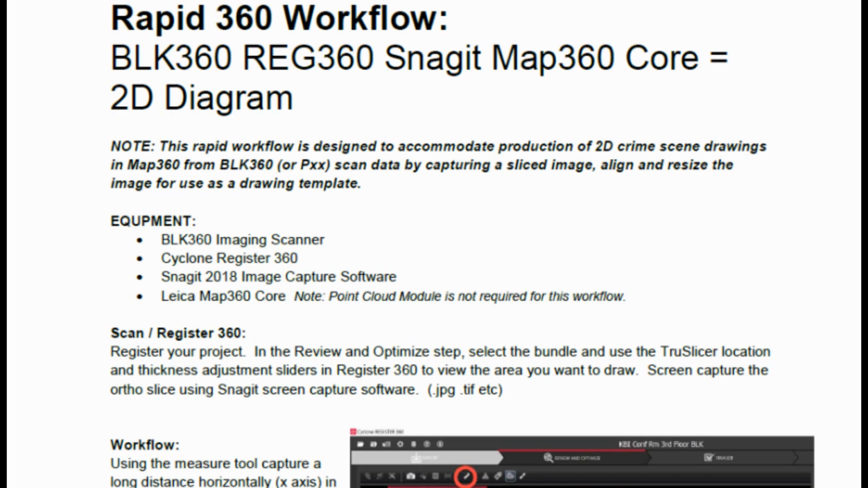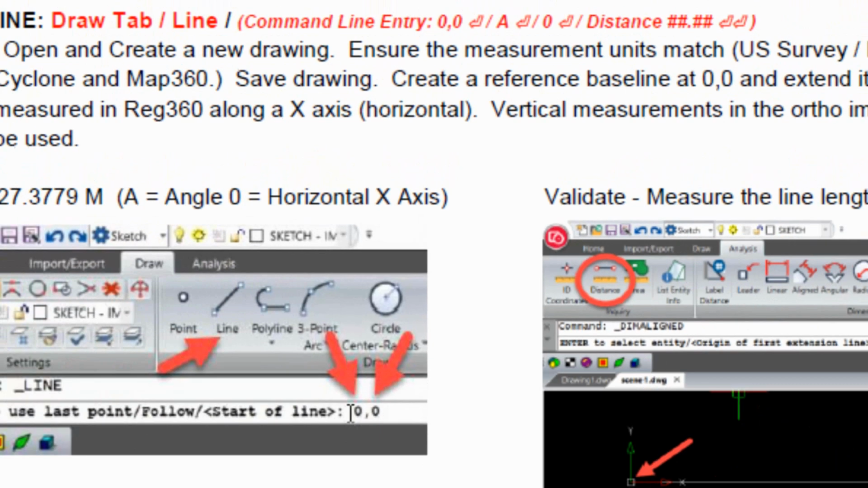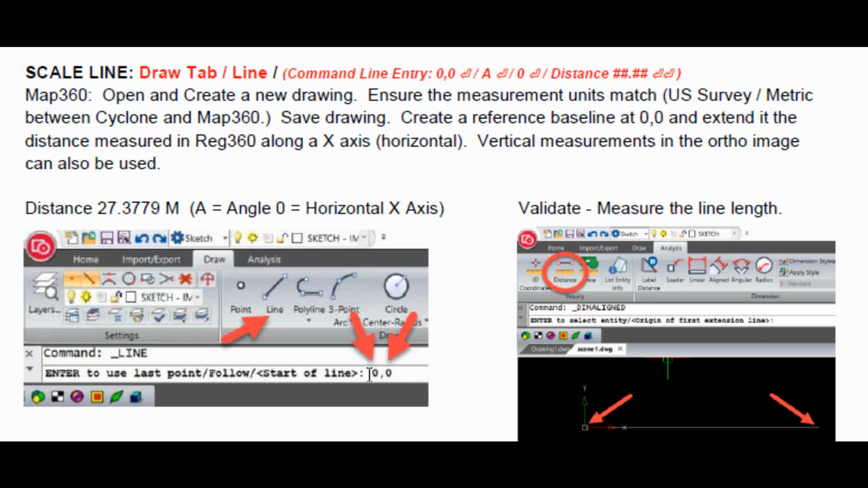Now, the tools you're going to need to do is you're going to scale a line. We're going to use the command line entry, 0,0, enter. We punch in A for angle, enter, and we're going to enter the angle of 0. 0 represents off to the right-hand side in your X coordinate system, another return, and then we enter in the distance that line will be created. So essentially, we know that we're using the Cartesian coordinate system, and we're just about to punch it in manually.